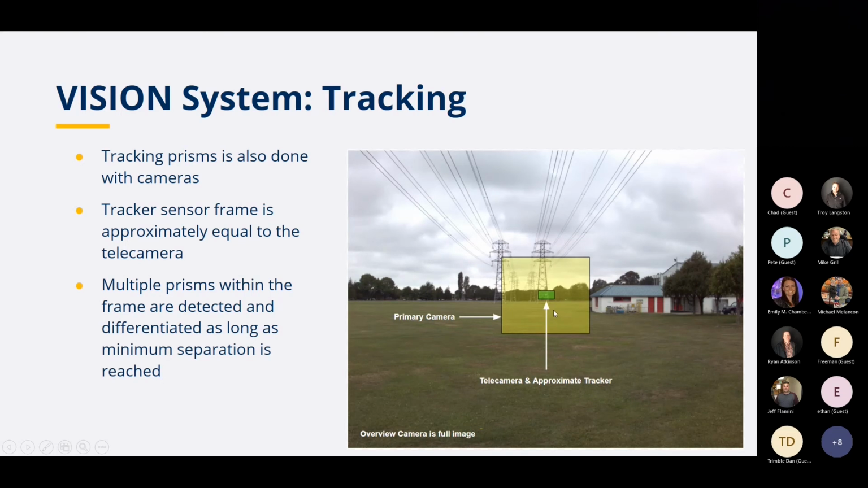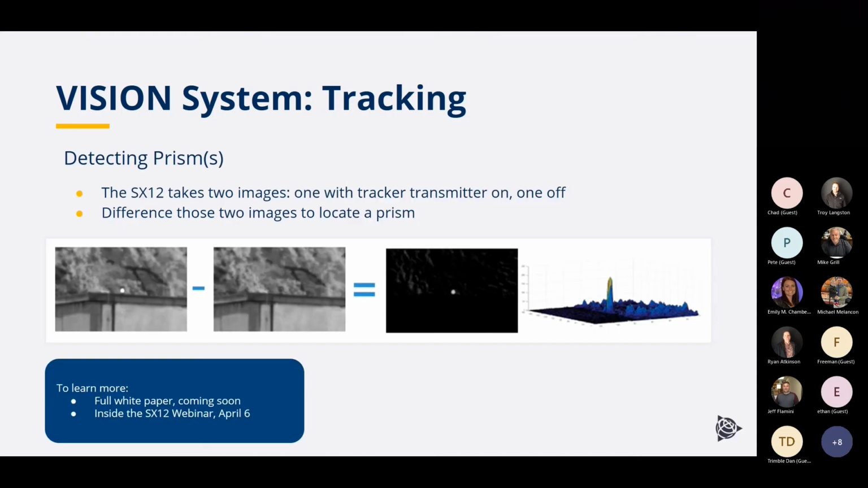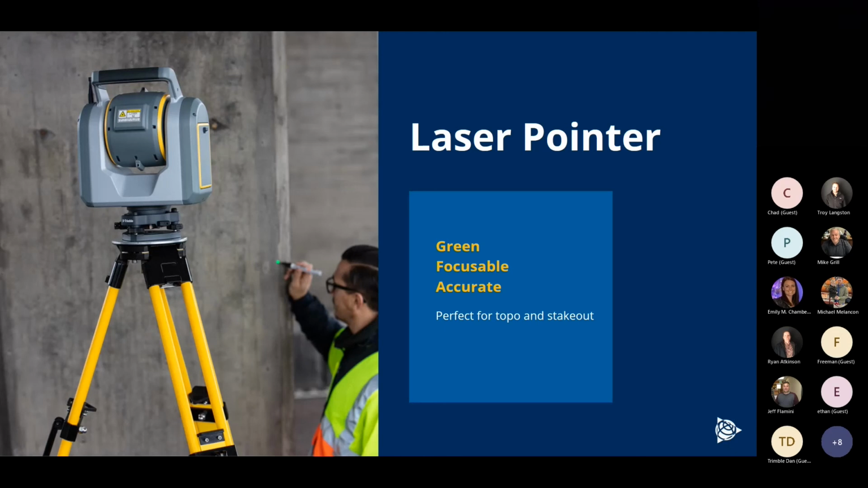In this situation, if you were near this white building right here on the edge, all you do is come over here on the data collector, tap on that, and then the instrument would turn and lock right to that prism. It's easy as that. And for more details on this tracking system, we do have a white paper that's available to give that information.